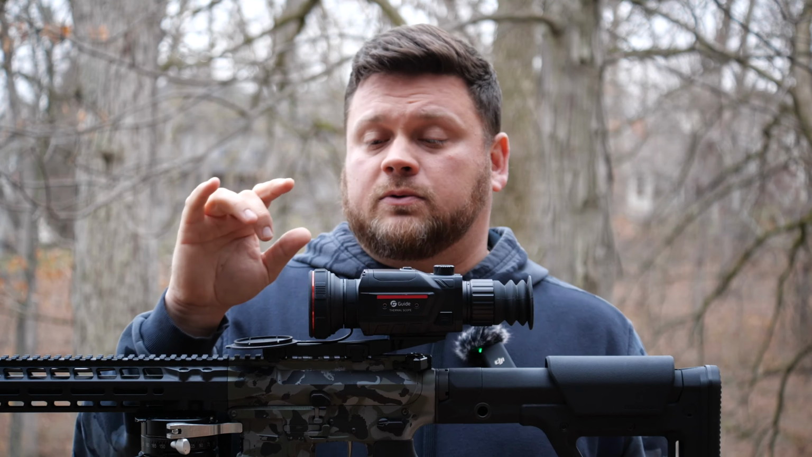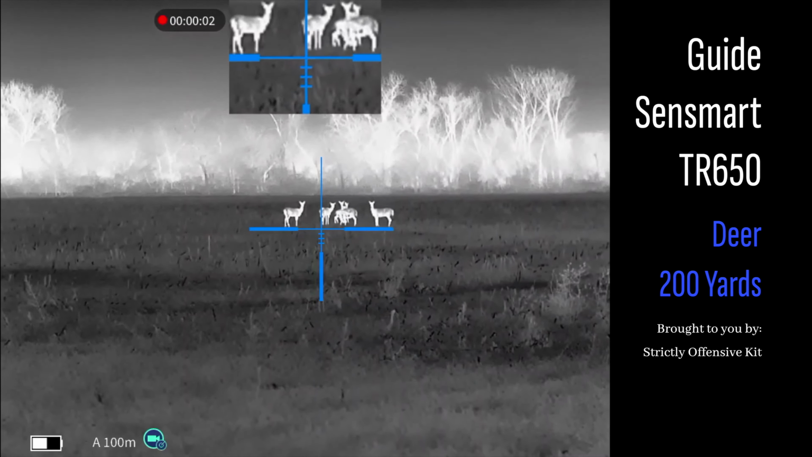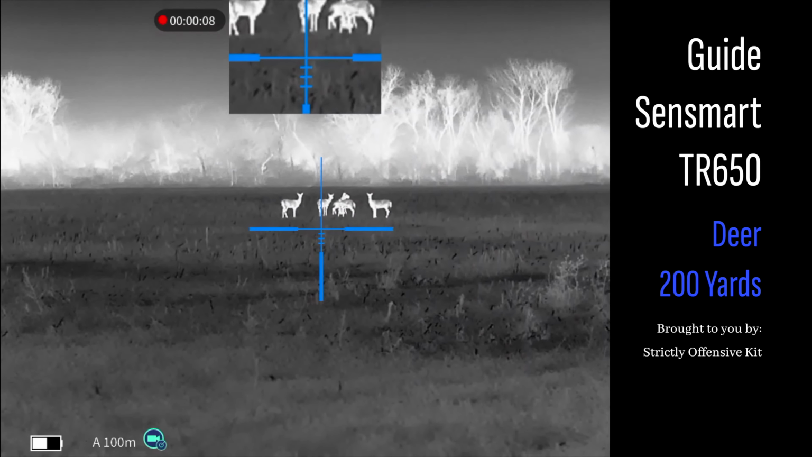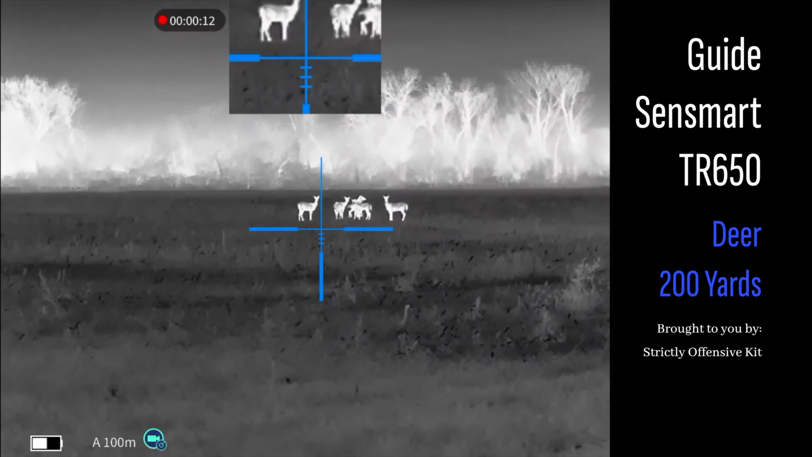Our average coyote kill this weekend was probably around 250 yards. And so most of those were out there, and I killed 3 of them past 350. However, we did have 2 come in at 80 yards and 110 yards respectively.